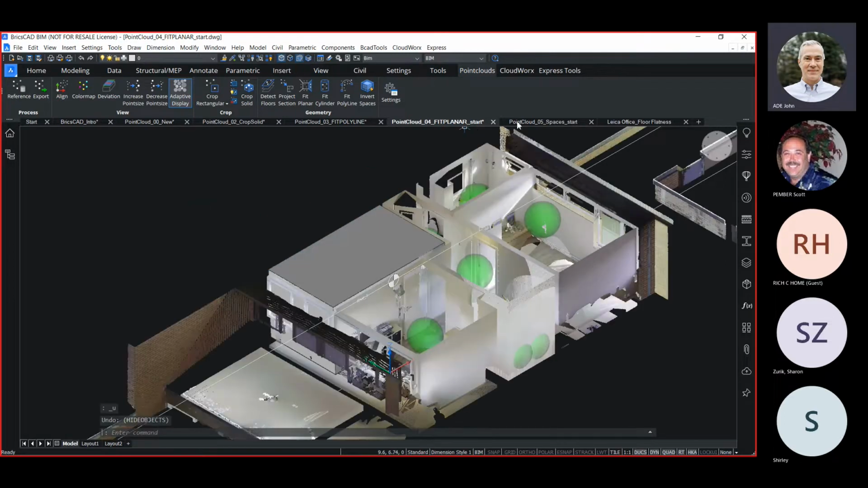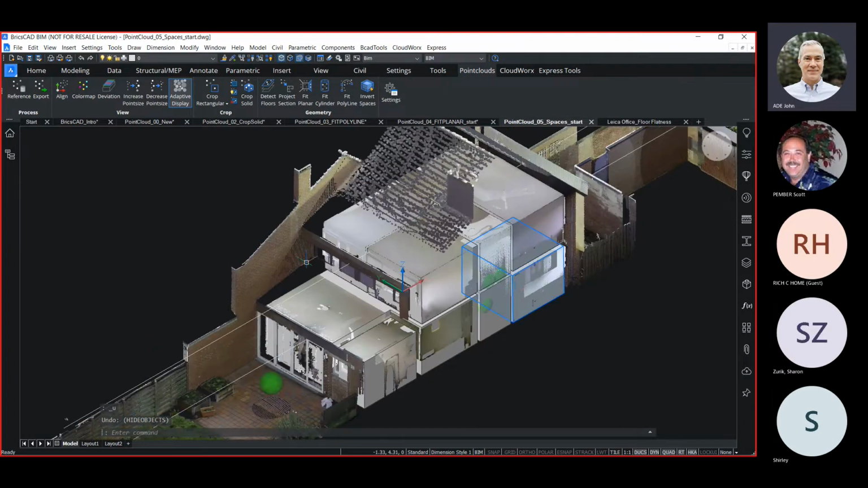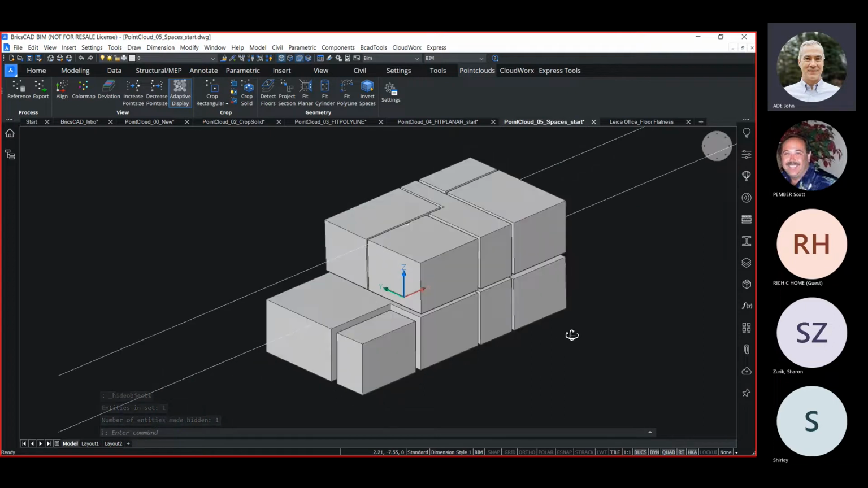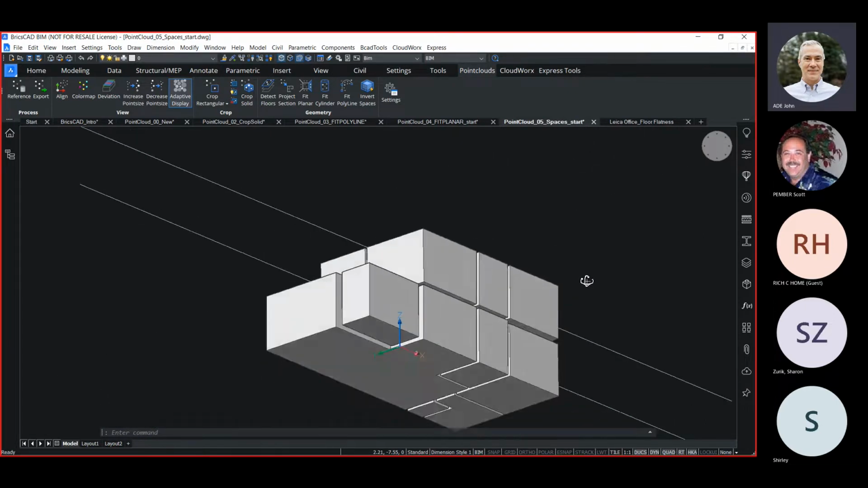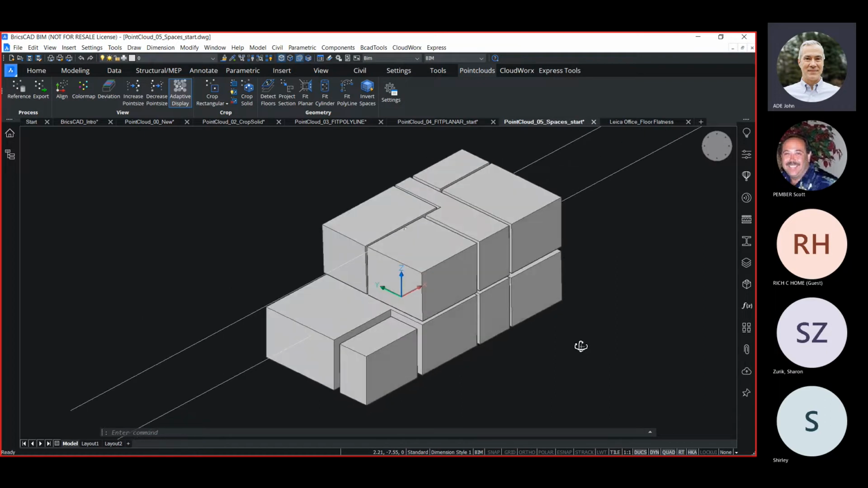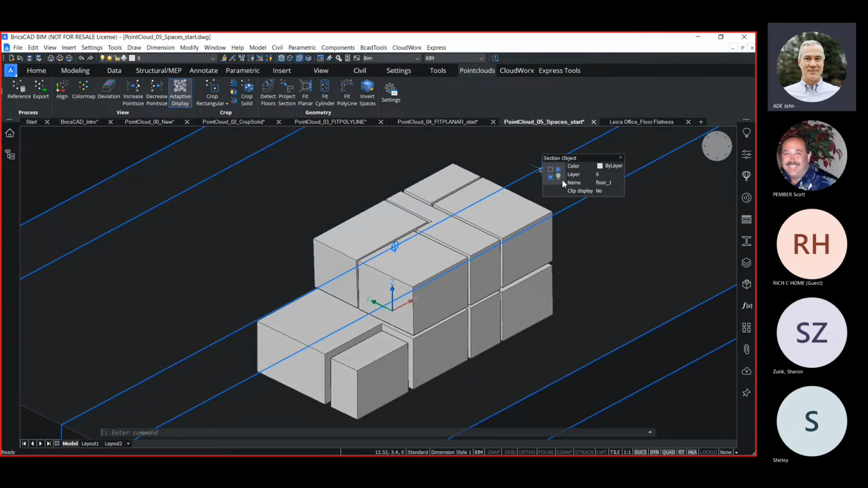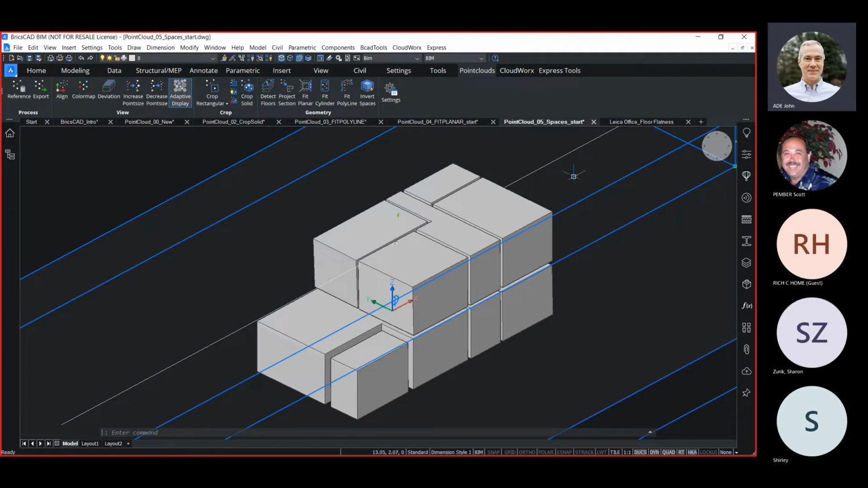Now, if I jump ahead where I've actually used this tool to create all the solids, it looks something like this. So now I have solids for all the major spaces in this model, all based off of the point cloud and all created using this Fit Planer tool. But this geometry is still a little dirty.